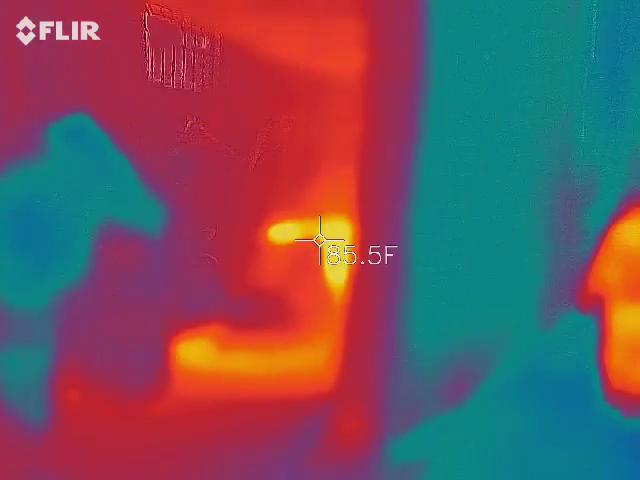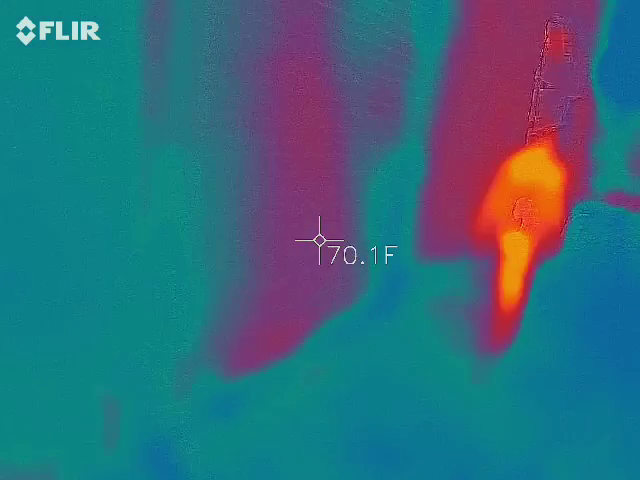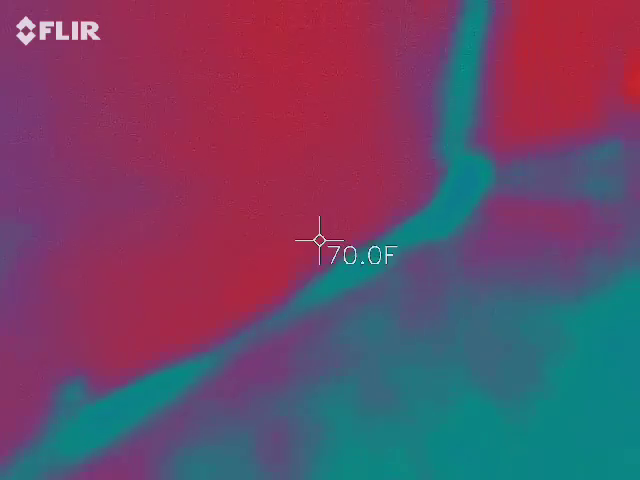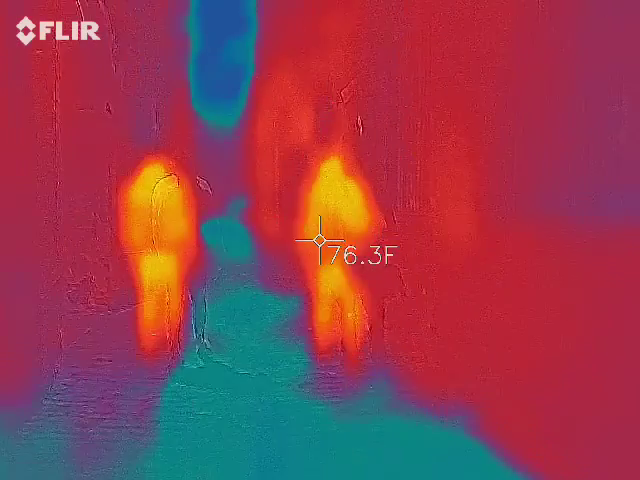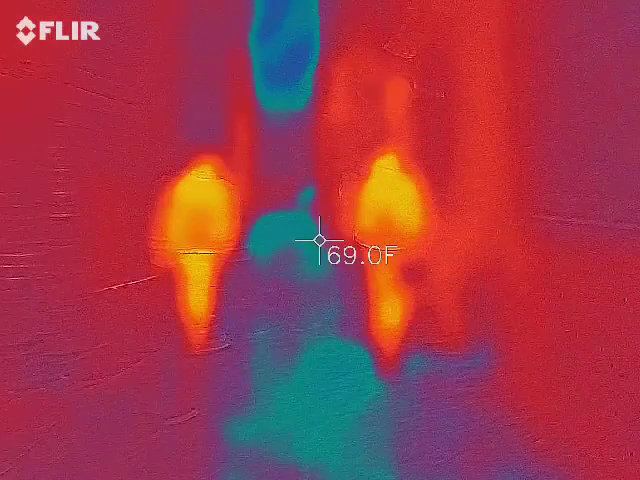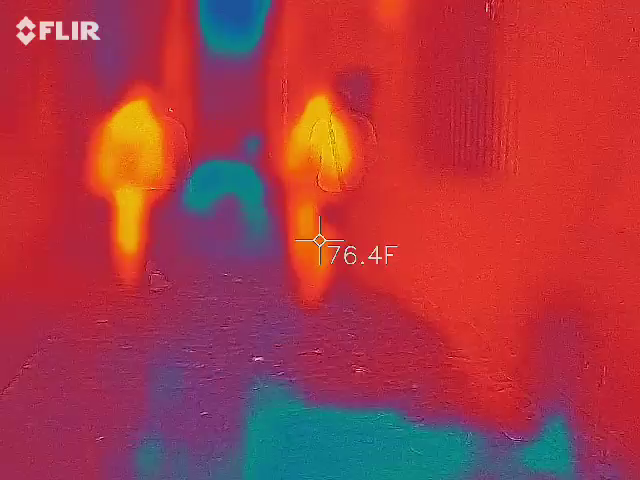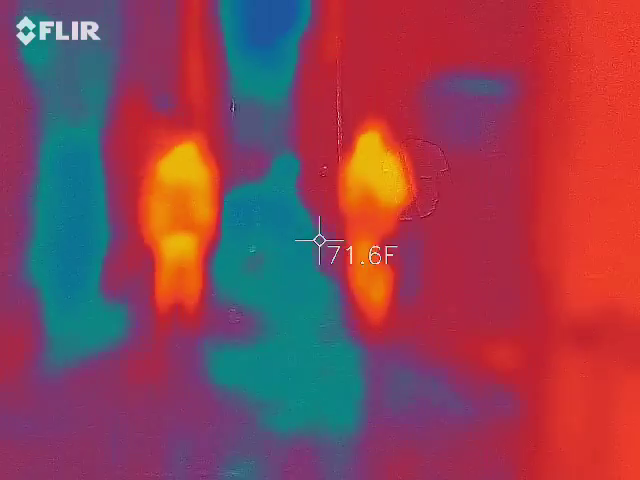That's some hot trash. See how red it was? It was like glowing. Doing some composting in there. He's gonna get seasick watching this footage.